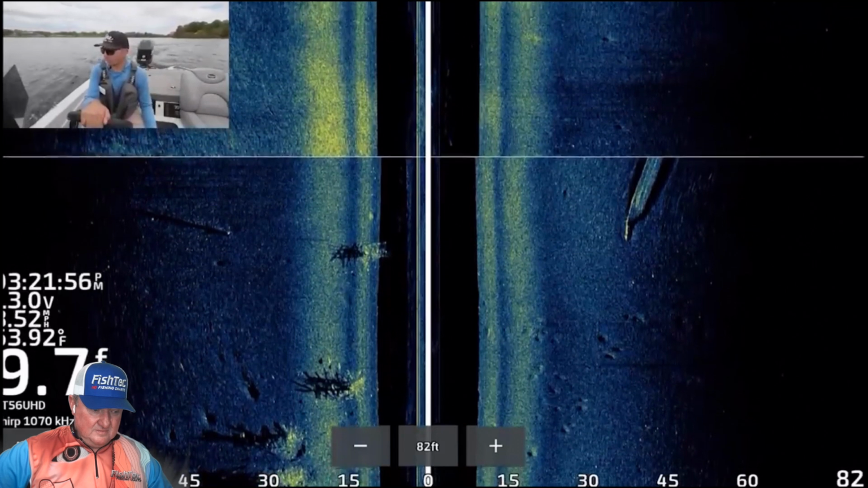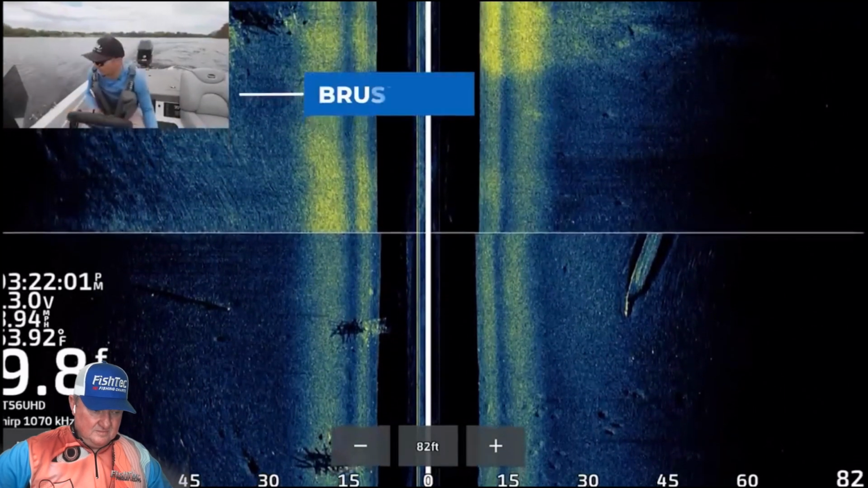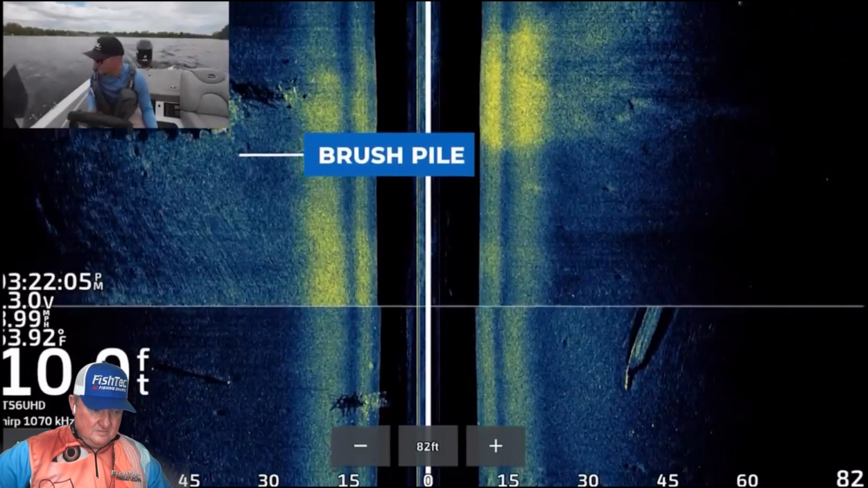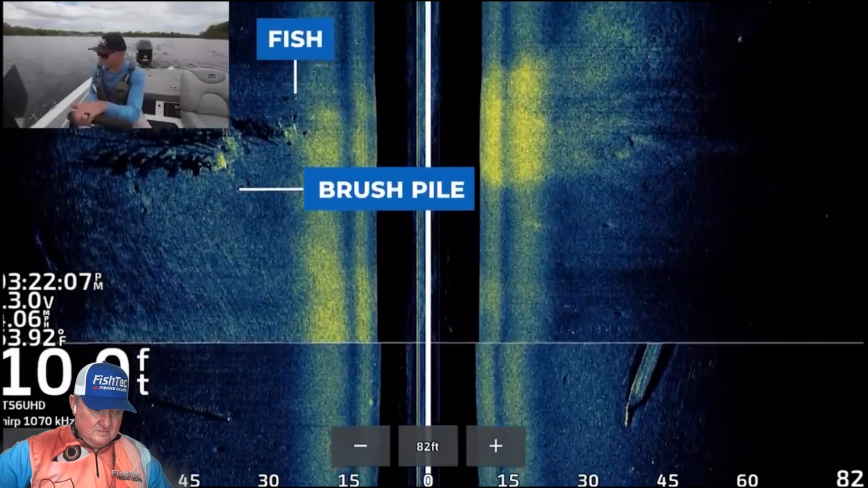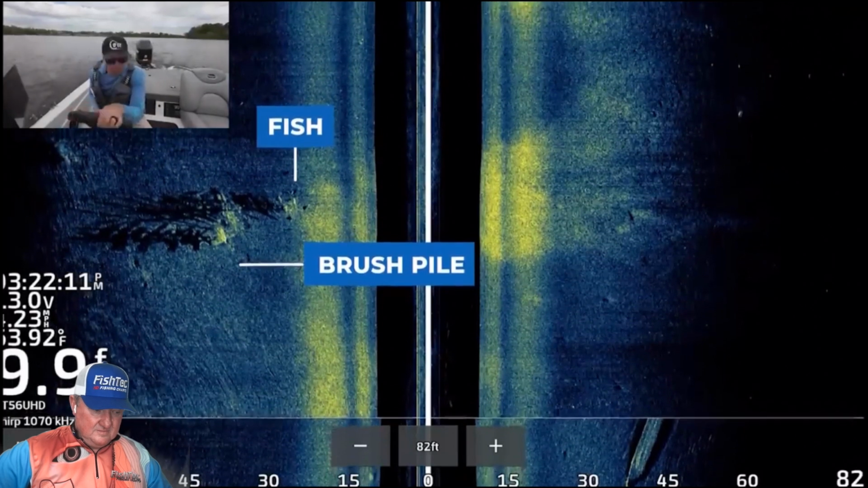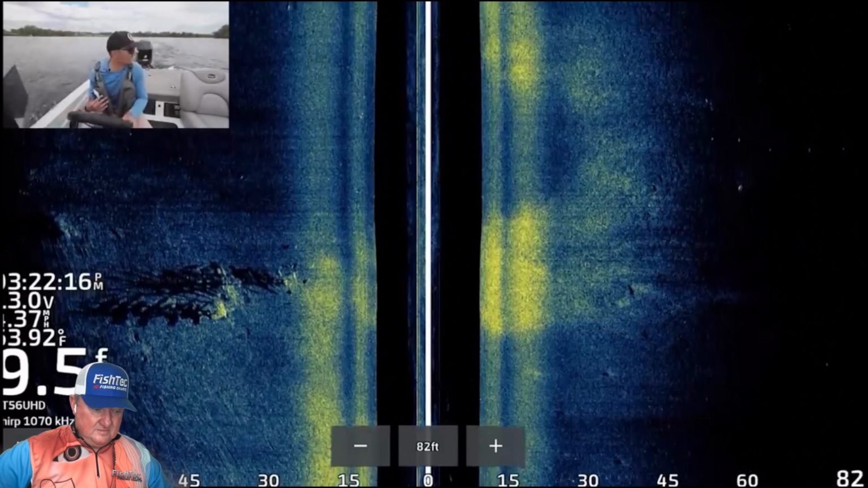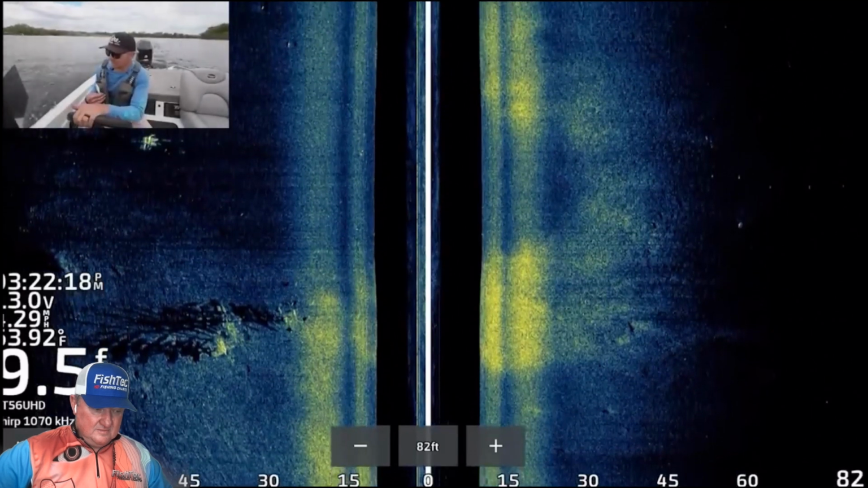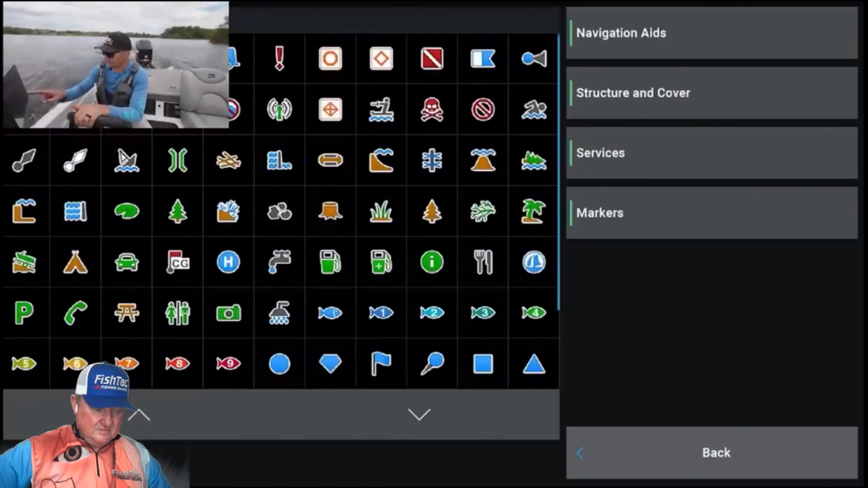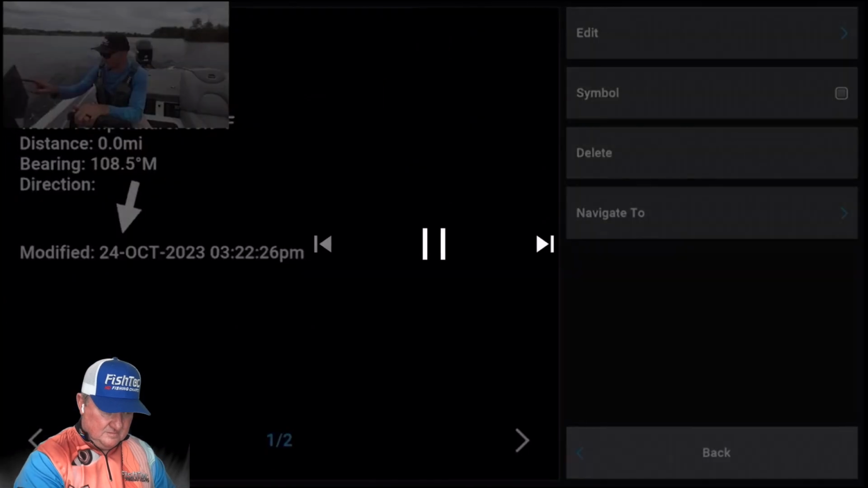When I'm graphing for brush, really what I like to do is just pull up my side imaging, and actually we just found one right there I didn't even know about, and there are a few nice dots around it. It'll come into the screen on the left side here in a second. There's a really nice fish, a couple fish on that. There's a few more brush piles around here, and I didn't have any of this stuff marked because normally I don't really target these brush piles in this zone for whatever reason in the past. So I'm gonna mark these brush piles. There's another couple over here that popped up.